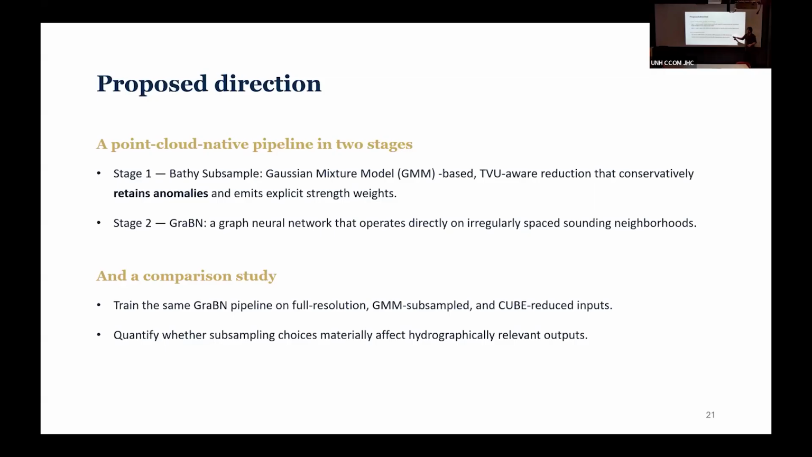And a comparison study, right? At the end of the day, we need to show people that it's worth using this. And in between those two, we have the graph neural network that's going to make the decision of this is bathymetry, this is not bathymetry, this is what we should use for the final products.